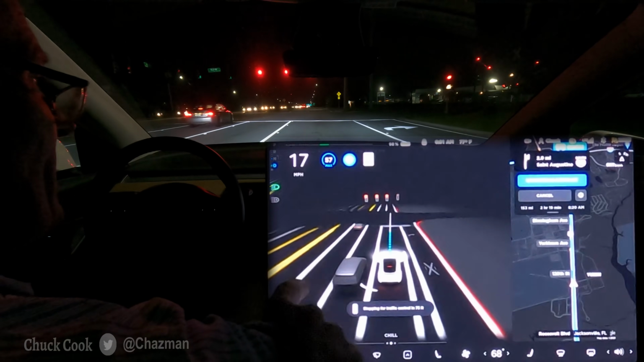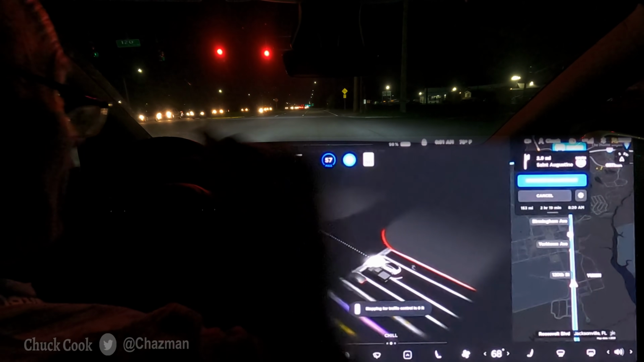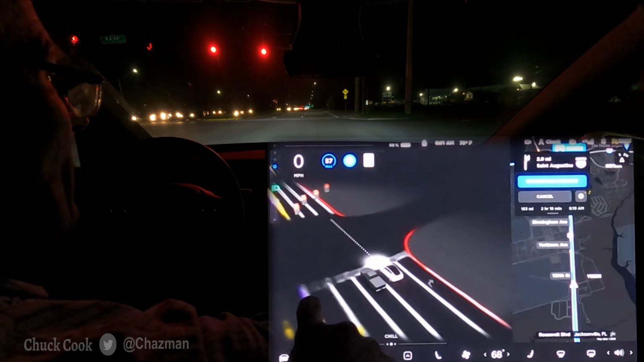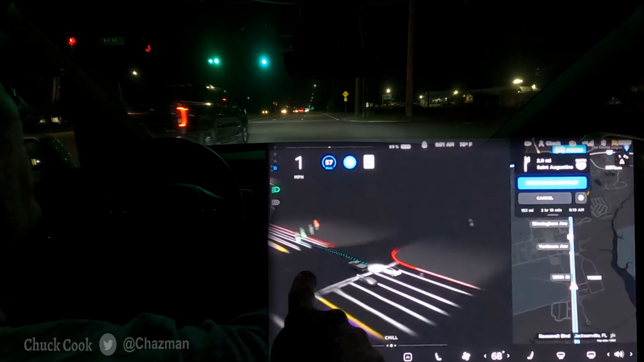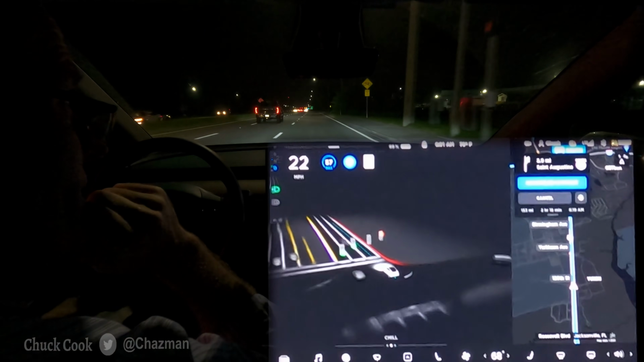You can't see it here, but over here there's a railroad track, and the crossbars just went down. Oh, and okay, so the truck started going before the light turned green, but he ended up, I guess, just predicting it.